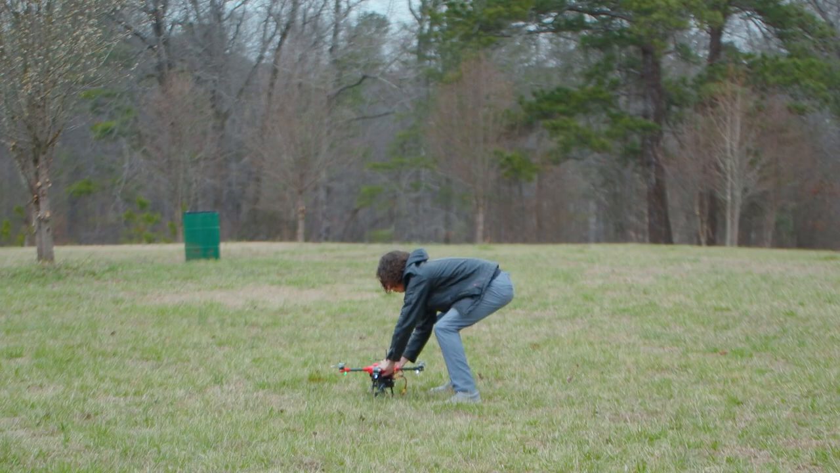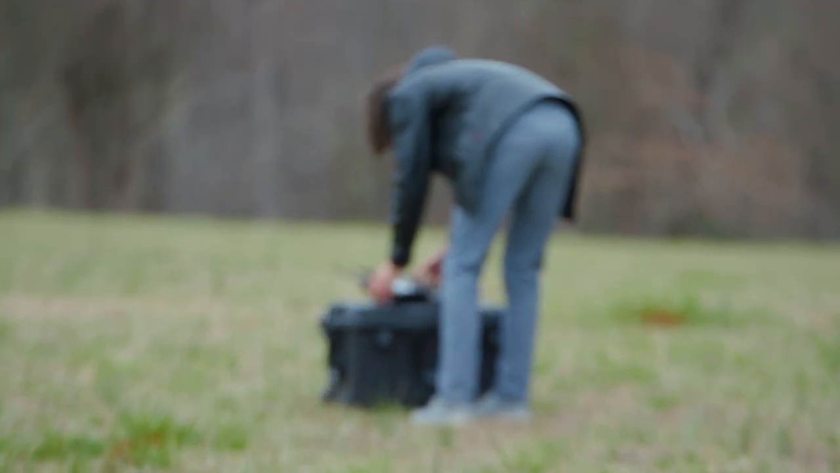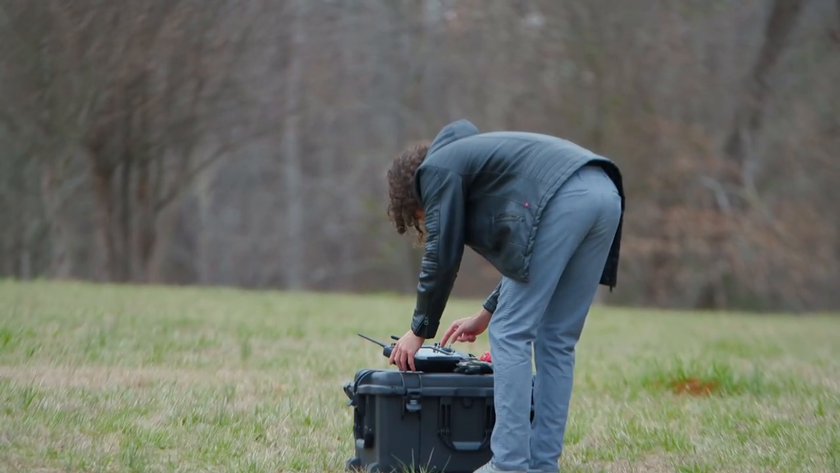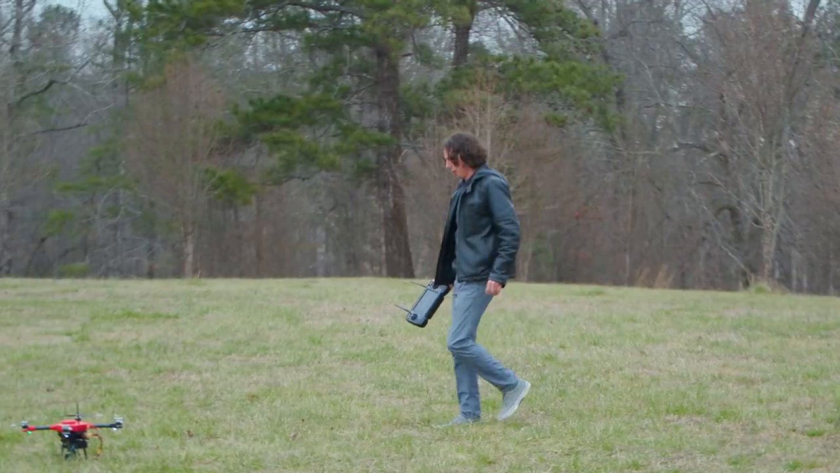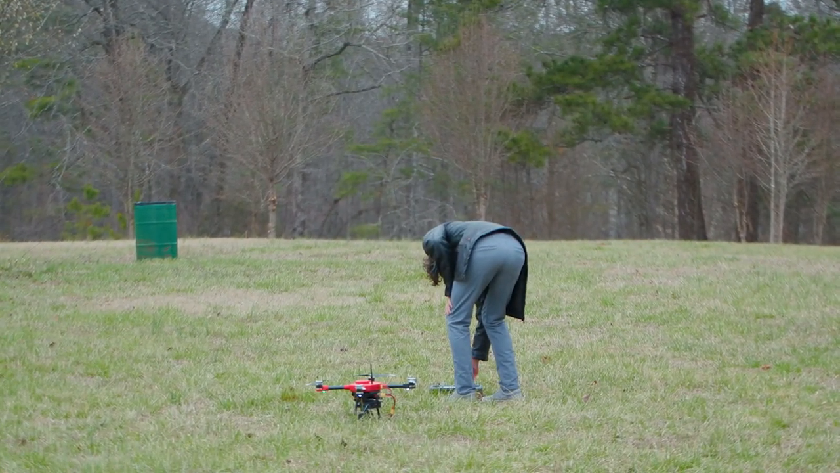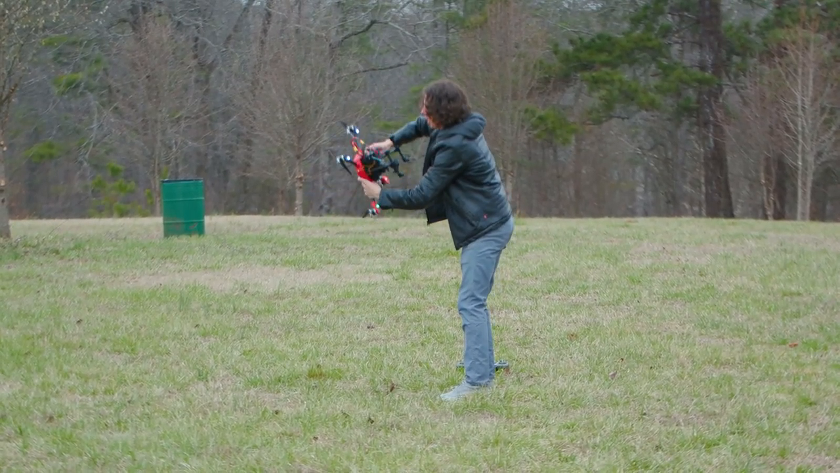I don't even know if we finished. Let's see. So it doesn't even look like it's really going. We're going to try again. Rearm. Compass calibration running. And let's see if I can see it this time. Okay, it looks like it's running this time.